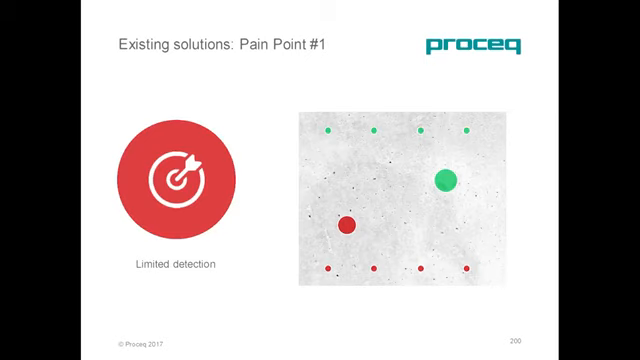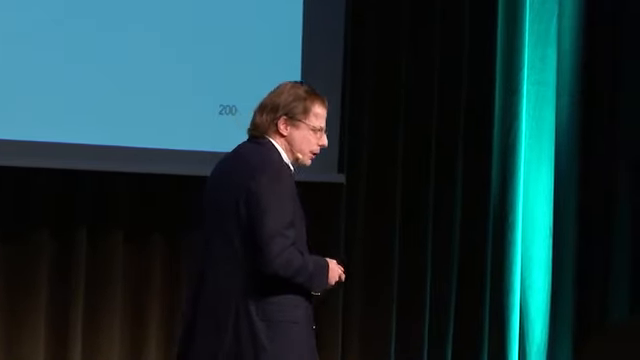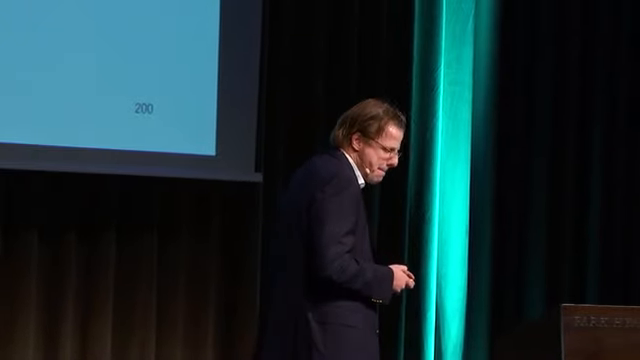So the first pain point we observed is that current radar instruments have limited detection capabilities. Despite the fact that in the marketing packages of the existing solutions you read about the superior detection quality, the reality is more like the picture behind me, where the green objects you could detect, but all the stuff in red could not be seen. So limited detection was the first pain point we wanted to address.